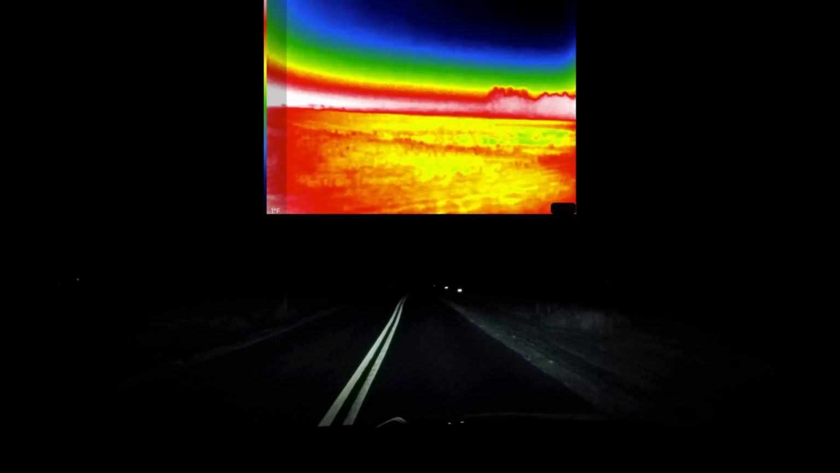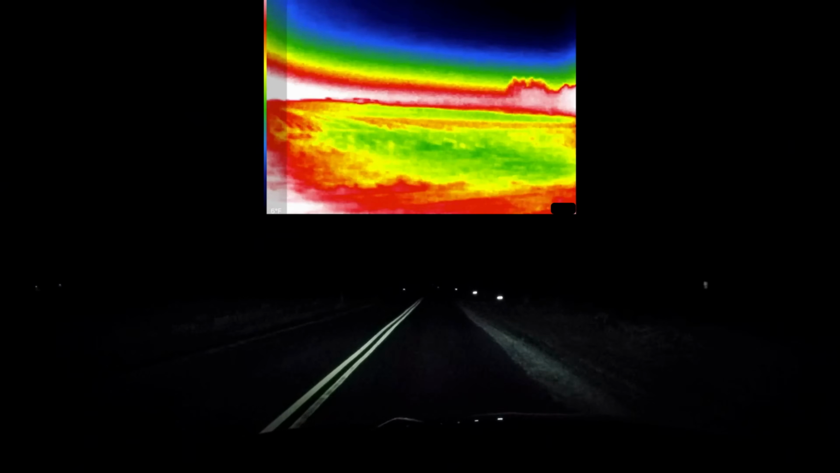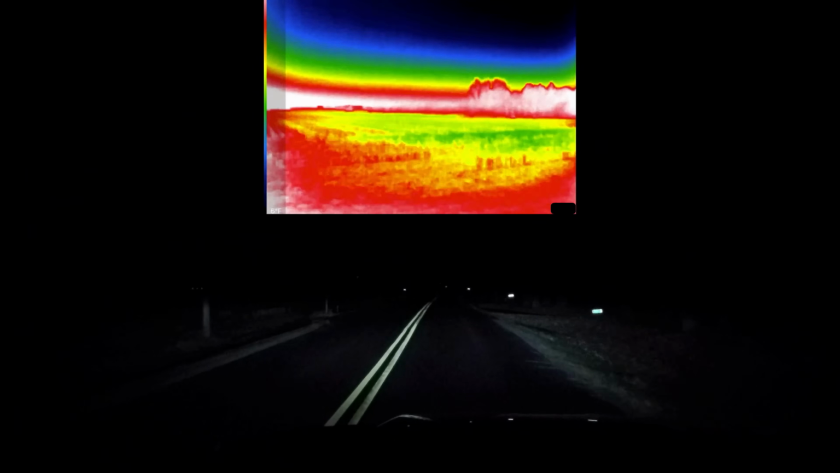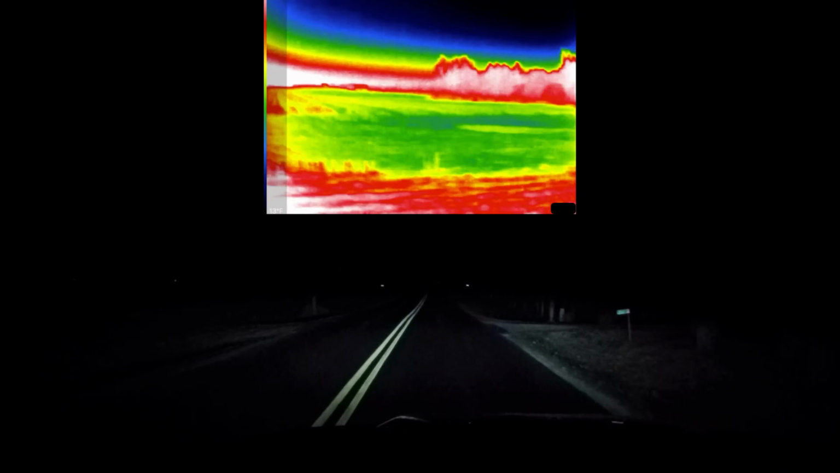And what we're looking for is something that's going to be a hot spot in red. What you see is everything that's cold is more the greenish spectrum. Everything that is warmer is going to be in the reds, and of course the sky you see is the deep blue. That's the coldest.